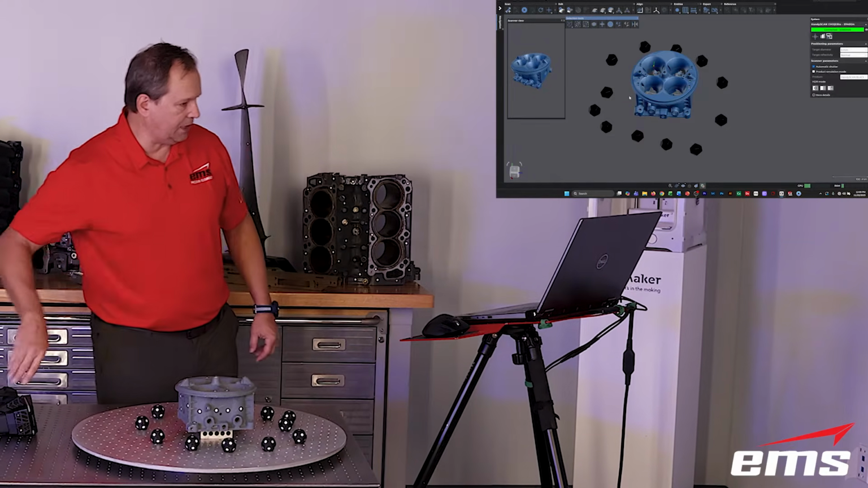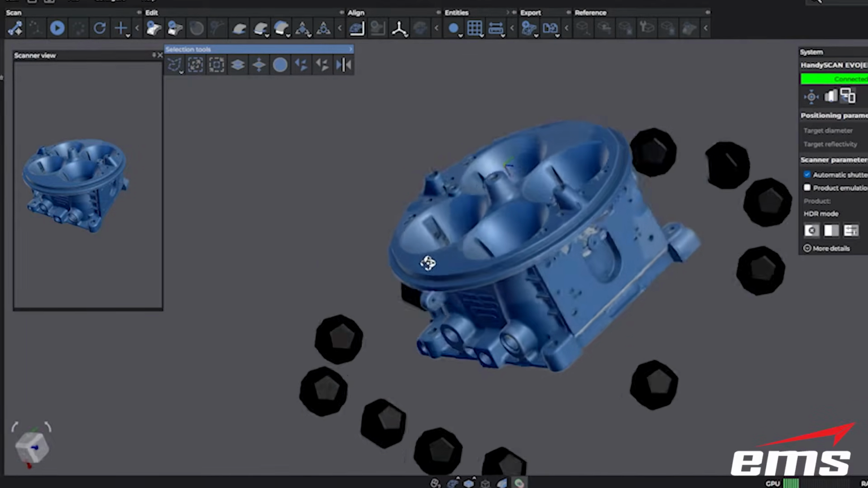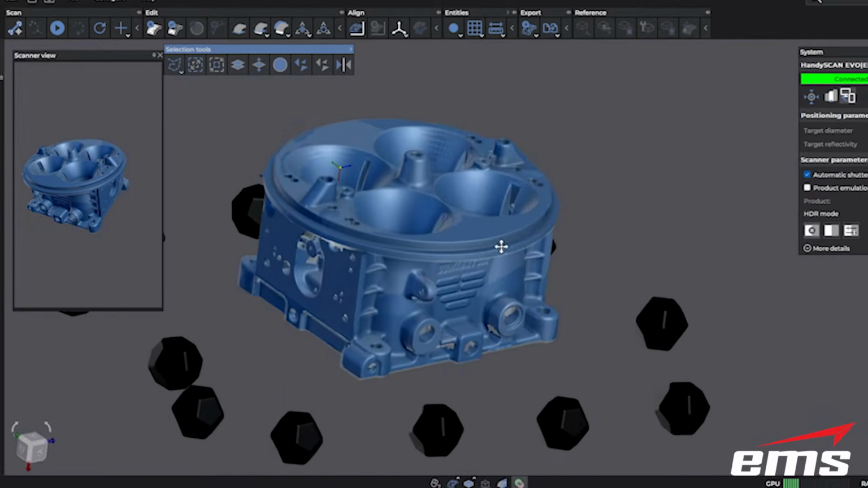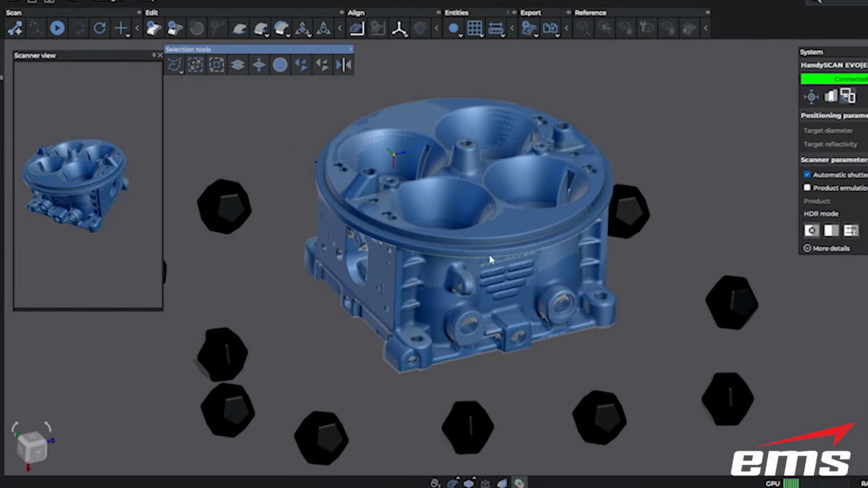And I'll come over here to the screen so you can see this a little better. But you can see there's no scan data beyond that part within a certain value that I set. But basically, in this case, I've got the part up off the table, so it's just eliminated everything. So basically, you don't have to go back and clean up your data later.